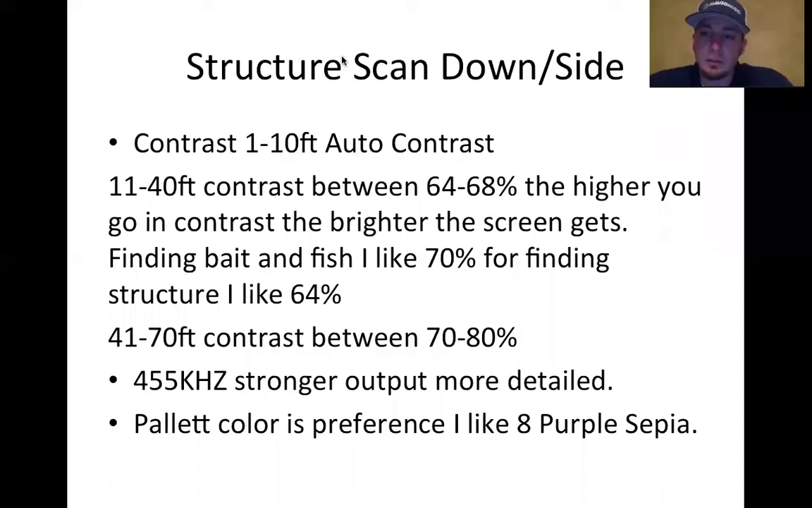With structure scan, I tend to run side scan probably 75% of the time. That way I'm covering such a large radius. I can see an object 60, 70 feet to my left and right without the transducer being physically over top of it. And that's a big thing.